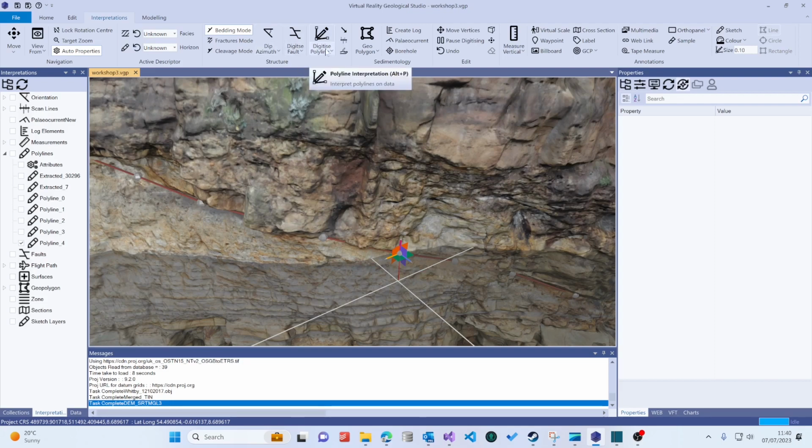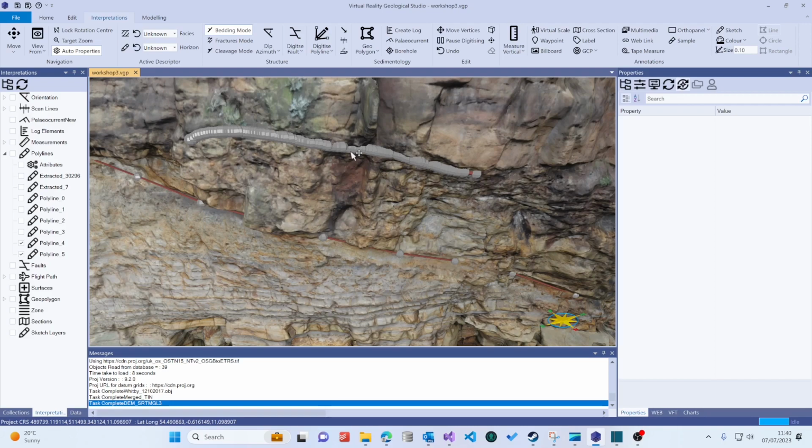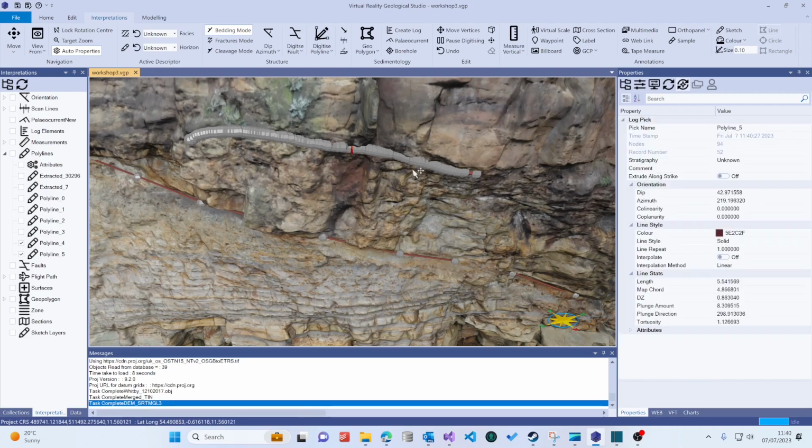There are some other digitizing options. We used digitized points to start with. We have draw mode. In this mode, you can just simply hold your mouse button down and drag along the outcrop. And again, double click to finish, and you see in this case we have a lot more vertices.